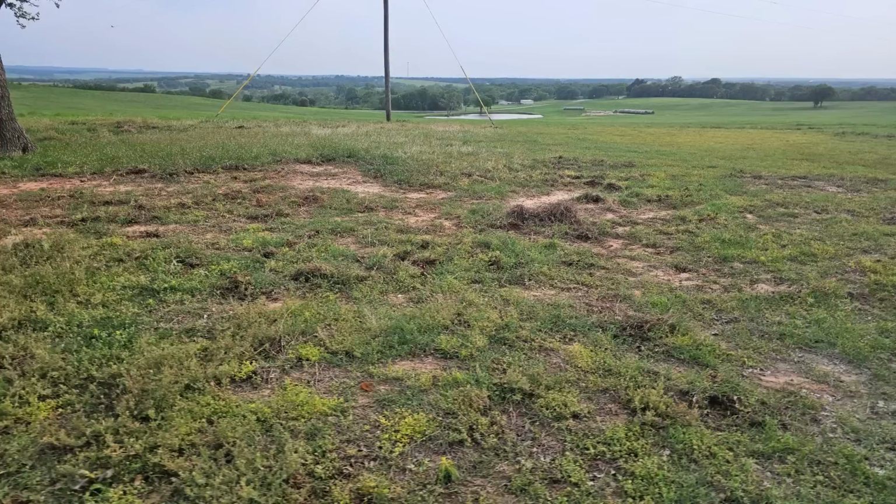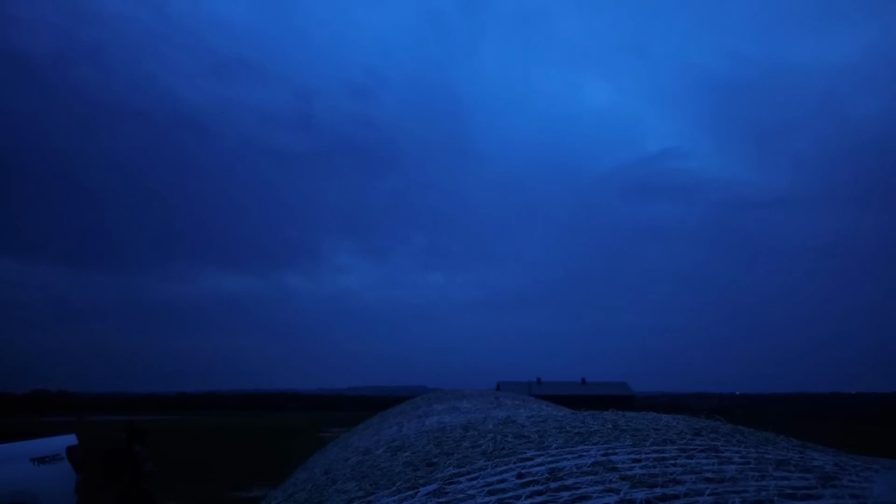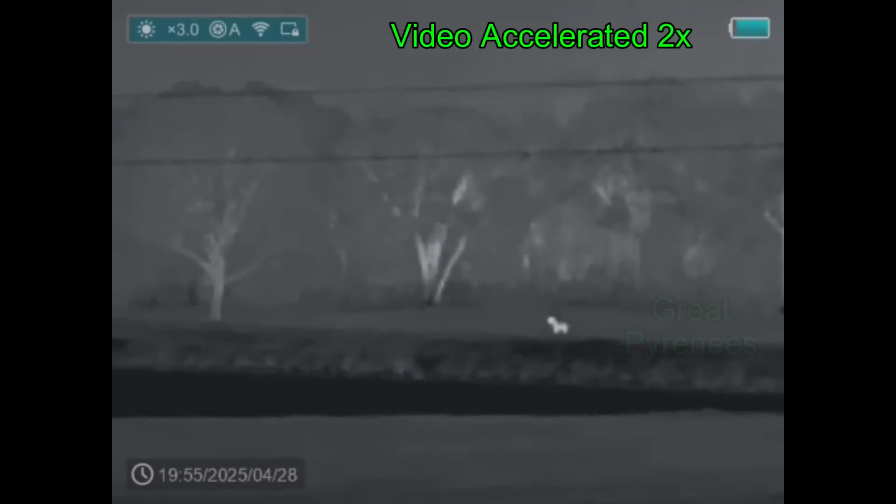He'd run a harrow over the field to mat down some of the rooting, and I showed up, and storms were headed in. I got a nice call from the landowner saying, hey, if the storms get too bad, we've got a storm shelter. Just come inside the house. I've got some of the greatest landowners in the world.